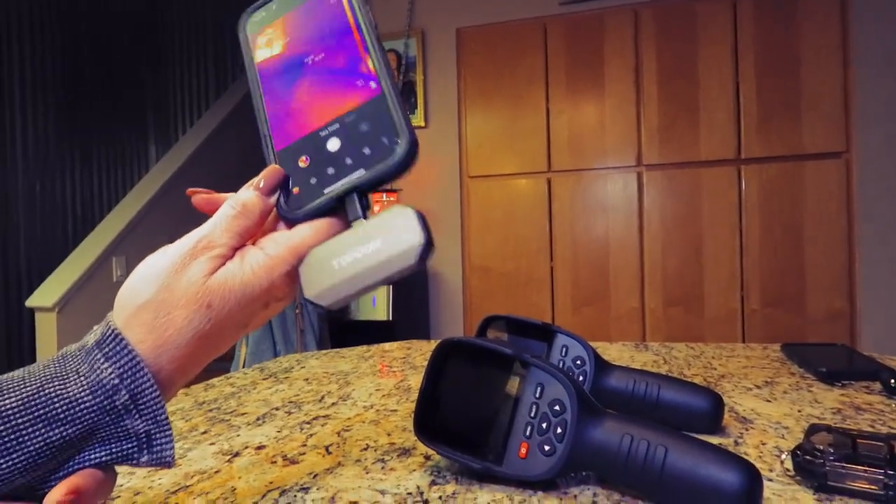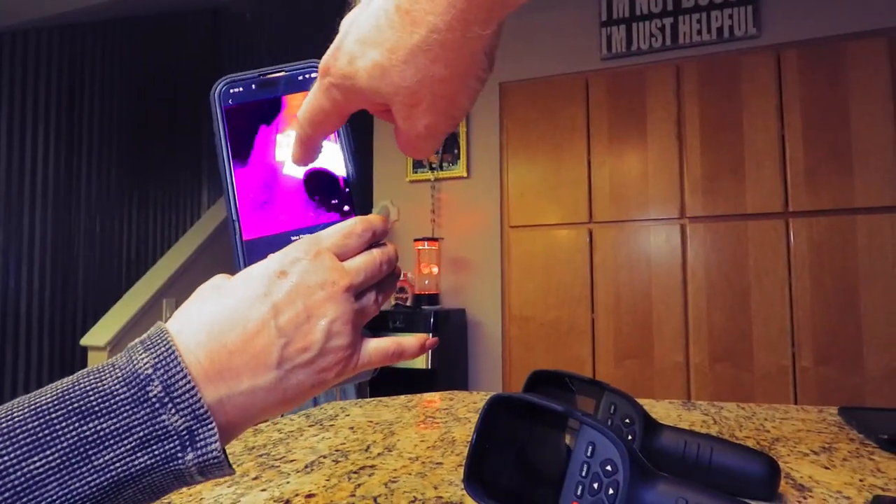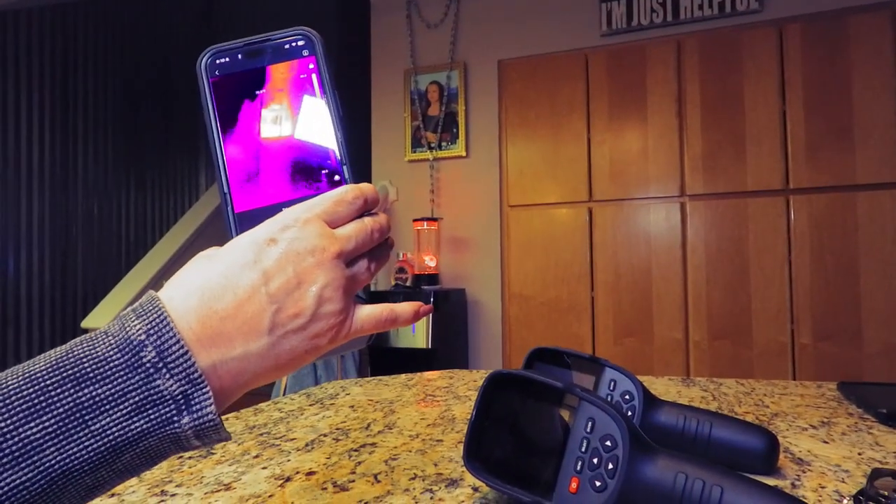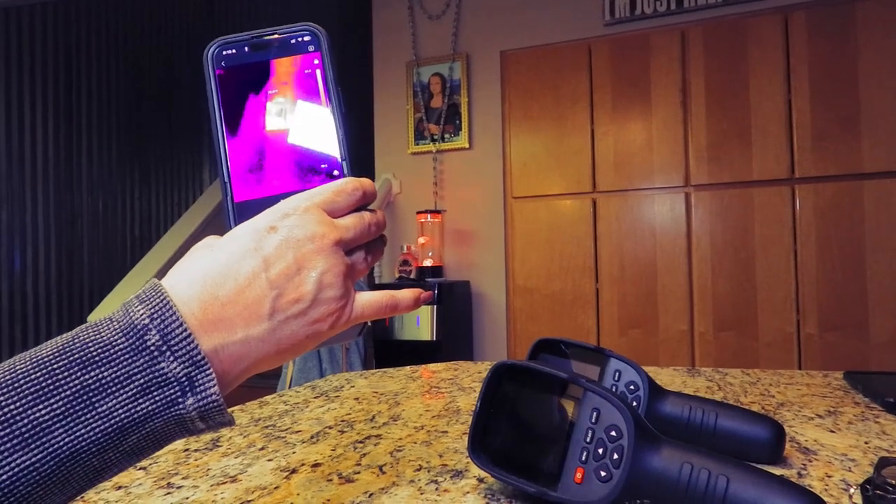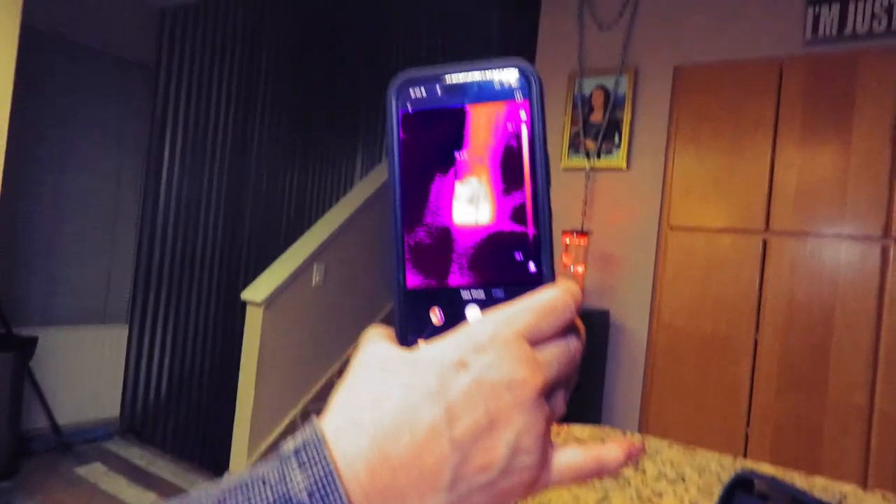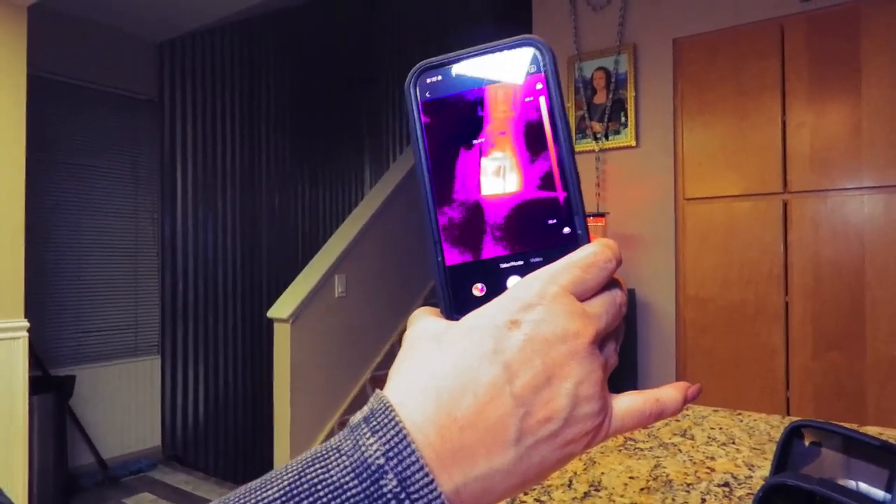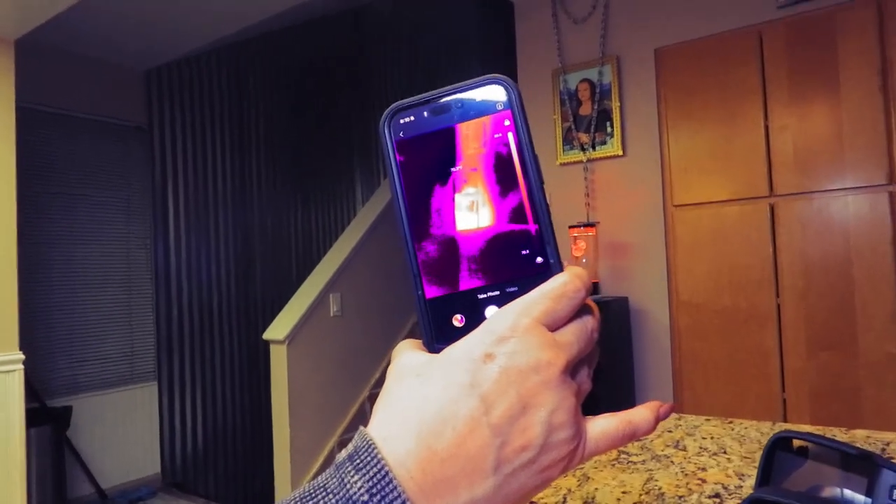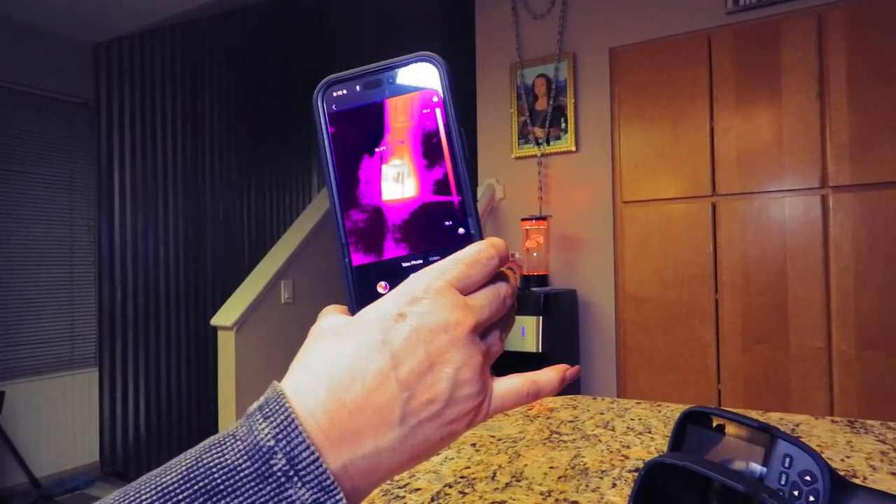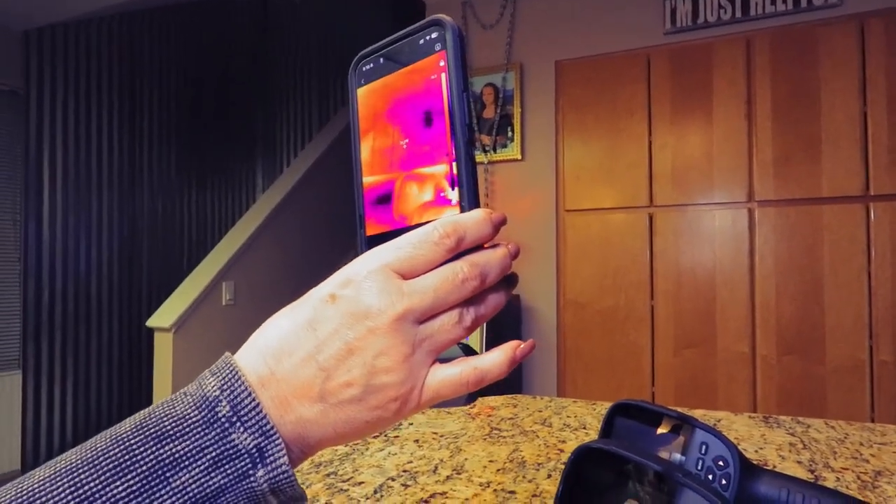So anyways, let's see. What are we looking at here? Center of field temperature. You're looking at the cooler over there, right? The water cooler. So it's just like most thermals. It's giving us the temperature in the center of the field, a high temperature, and a low temperature in the field there. And we'll just come over here, and there shouldn't be anything. That's just the pantry. It's cooler.